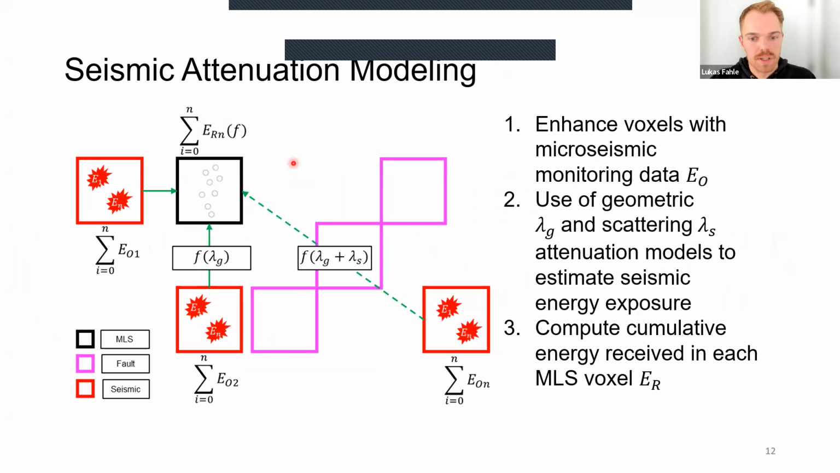And there's some other things that we can do, and I'm already 20 minutes in, so I might want to shorten this up a little bit. But one other example that we looked into was seismic attenuation modeling. So basically using microseismic monitoring data, storing that into our voxels, and then trying to estimate the seismic energy exposure that each mobile lidar data voxel would receive.